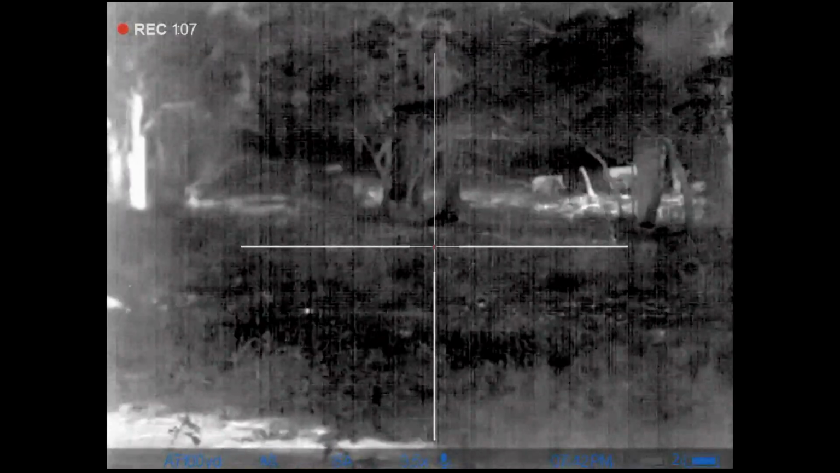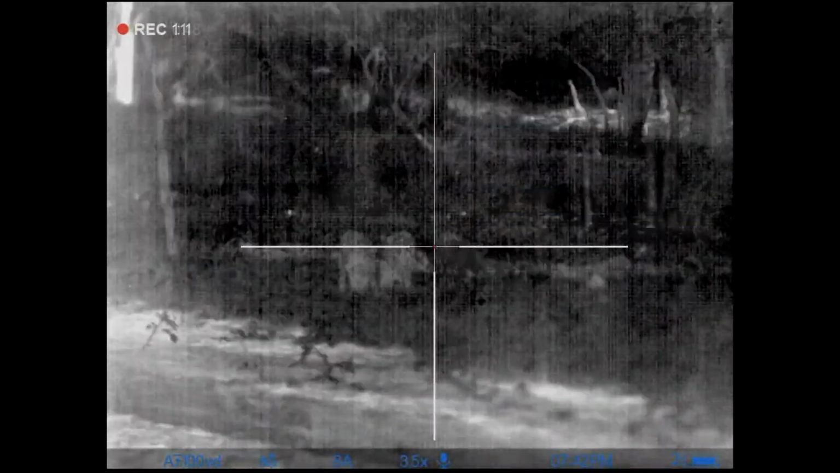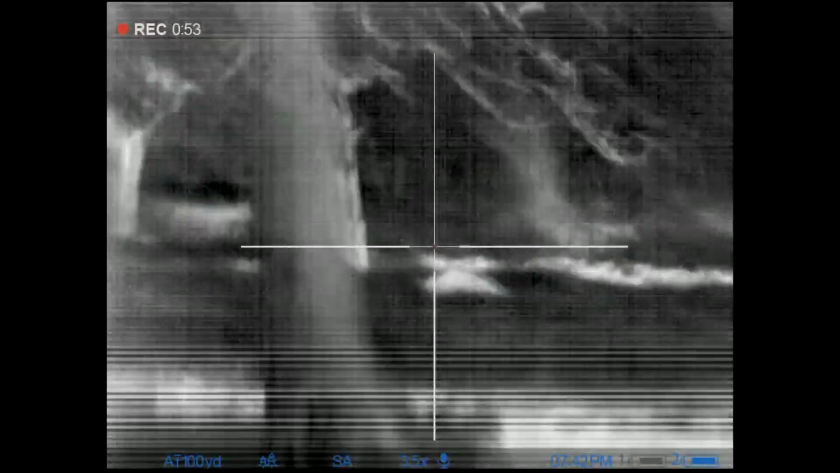Now he's not following up with more shots because we're afraid that there are cattle in the woods. There are cattle around us. Here's his shot in slow motion after I shoot. He wasn't anywhere near on target and quickly swung over, clipped the hog, it went down. And then, as I said, smartly delivered a follow-up shot to make sure that it stays down.